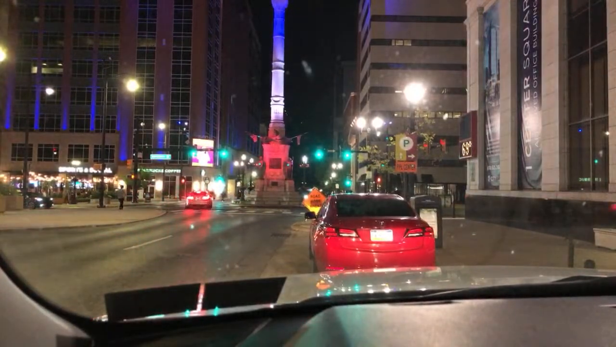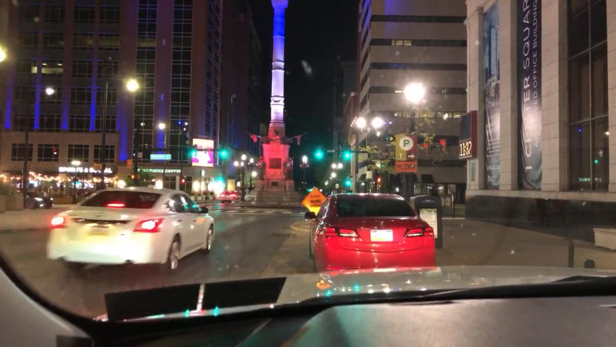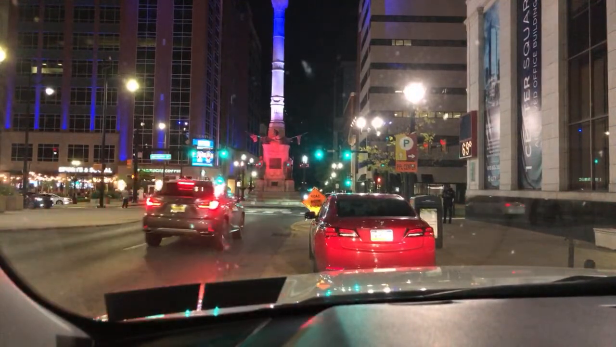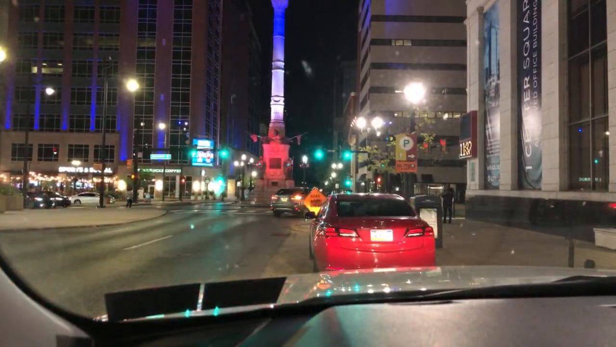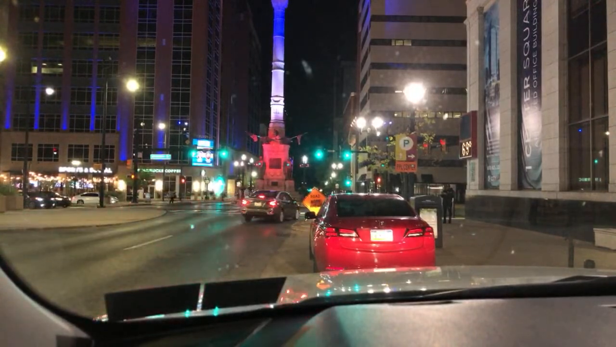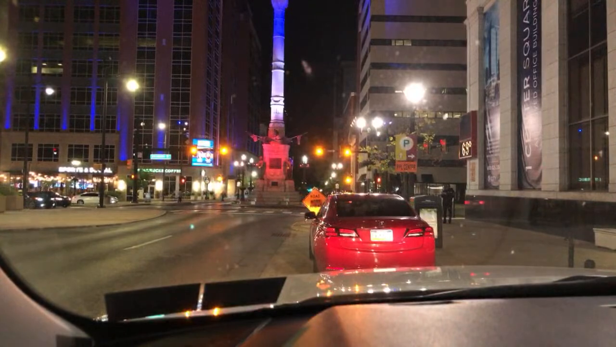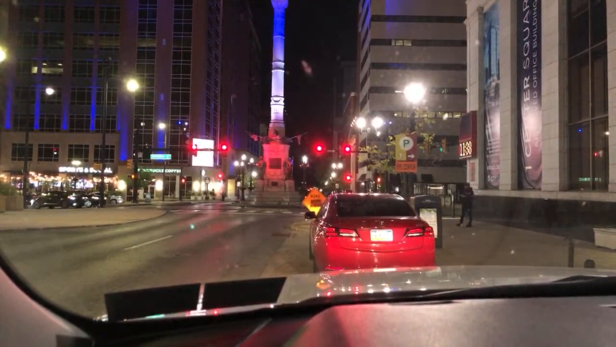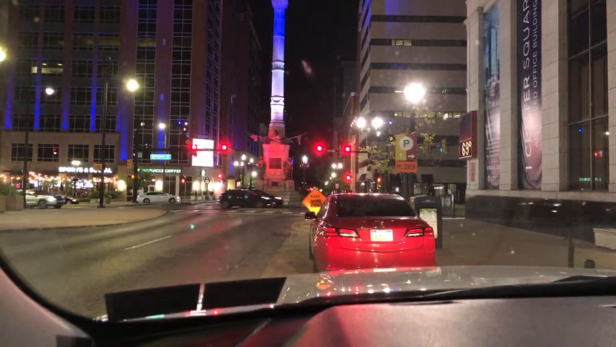He got it in, but he really worked to get it in. Oh, he's still maneuvering this thing. This guy looks like the guy that broke into my store last night. Let me look at this guy. That could be him. He kind of walks like him.